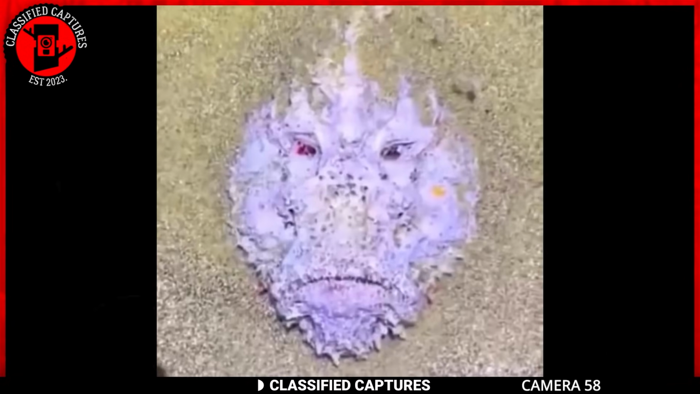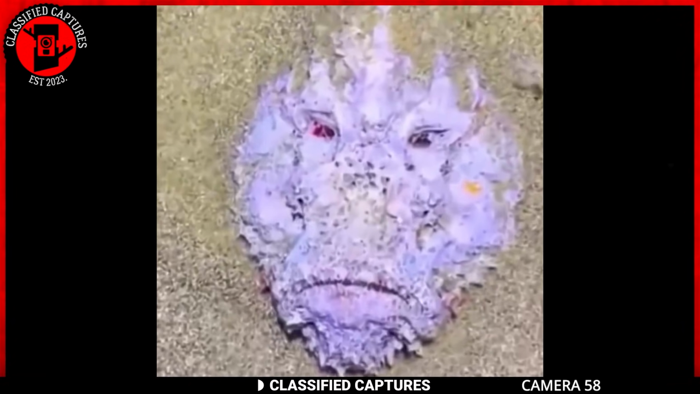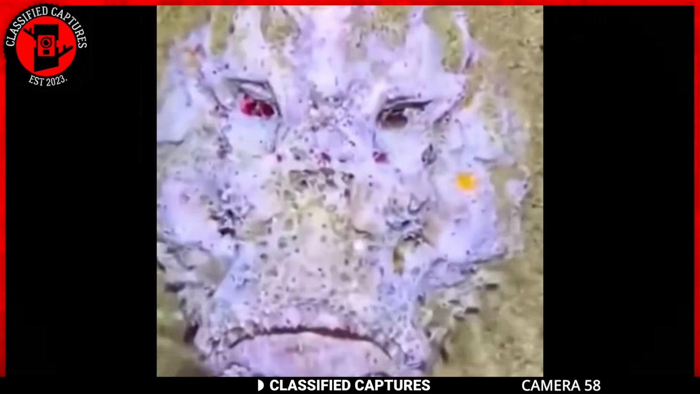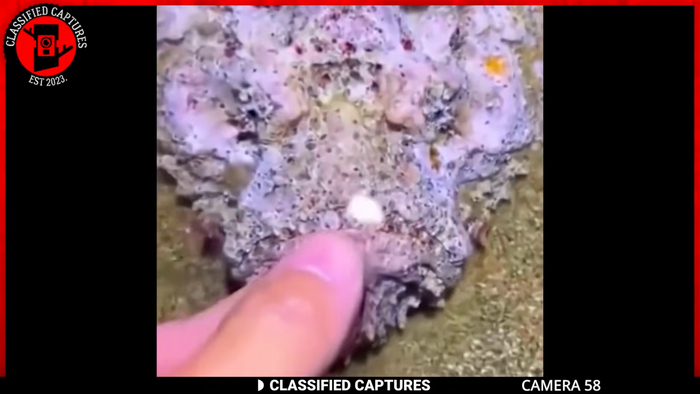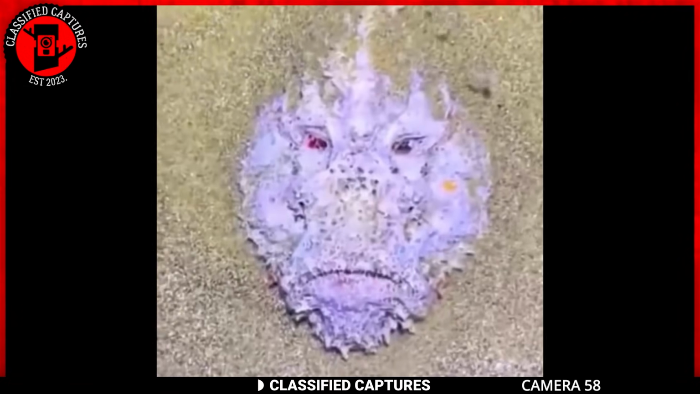The stone, however, came to life and snapped at the person's finger, after which it quickly sank back into the sea. Strange? Well, not really, especially if you know what this stone-faced thing truly is. It's apparently called a reef stonefish, and it's the most venomous fish.